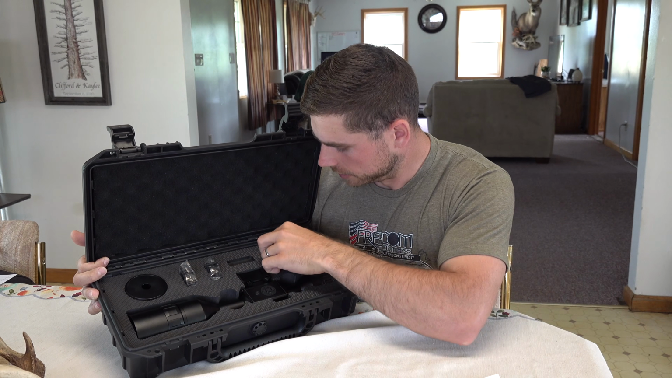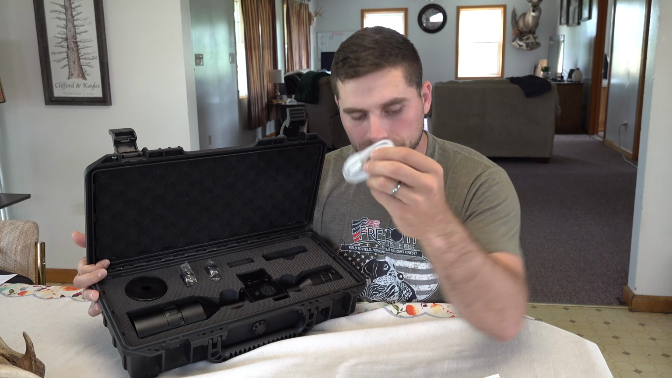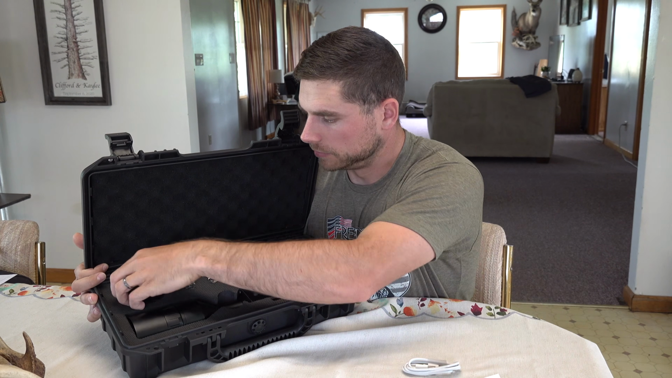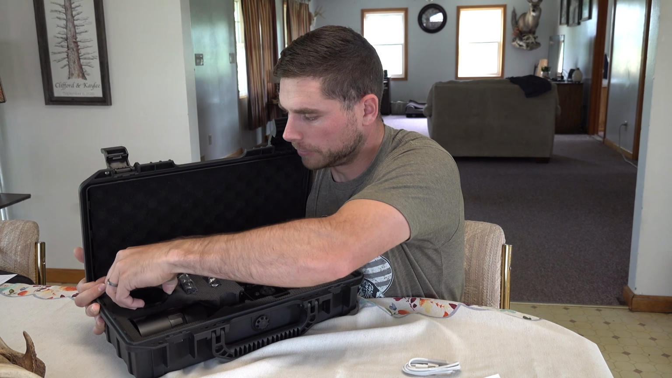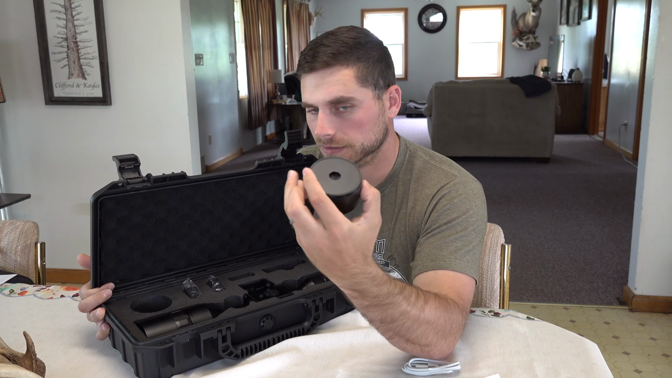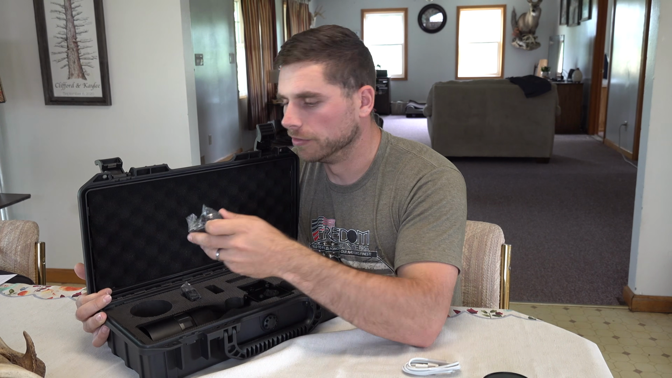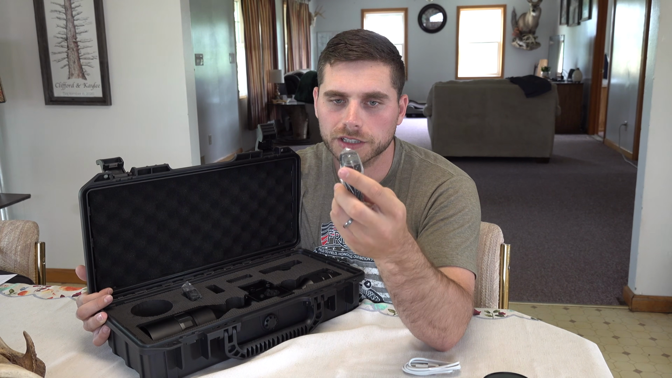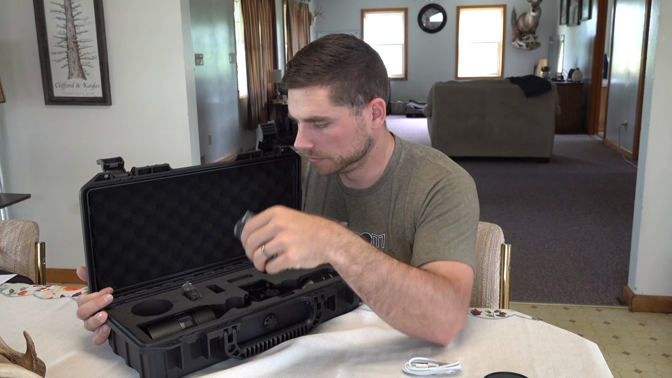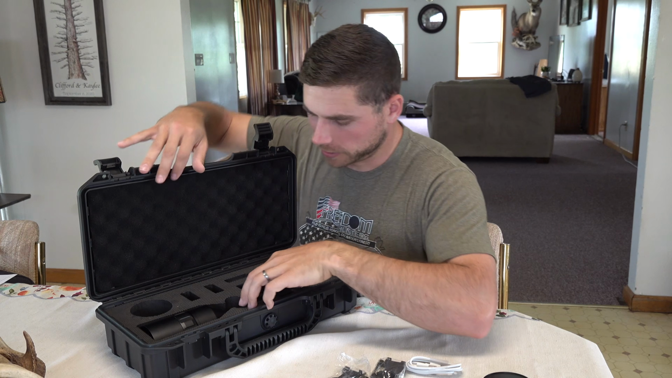You've got your Type-C USB charging cable. You've got a scope cap right here for bright light conditions. You've got 30mm rings, looks like with a 1.5-inch riser. And then right here is